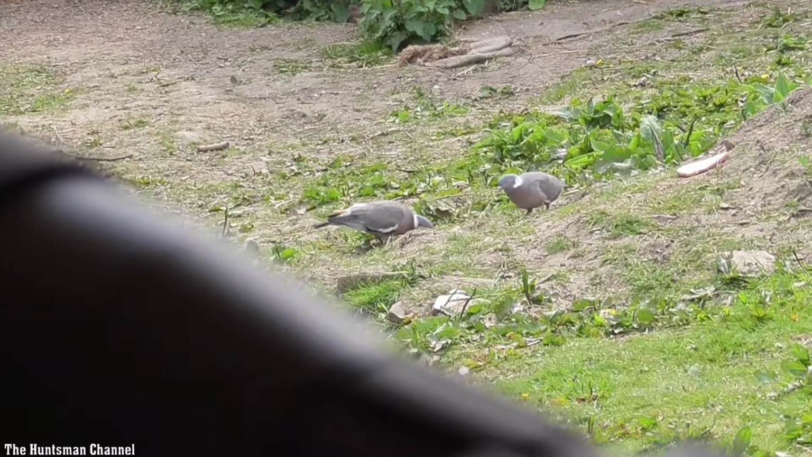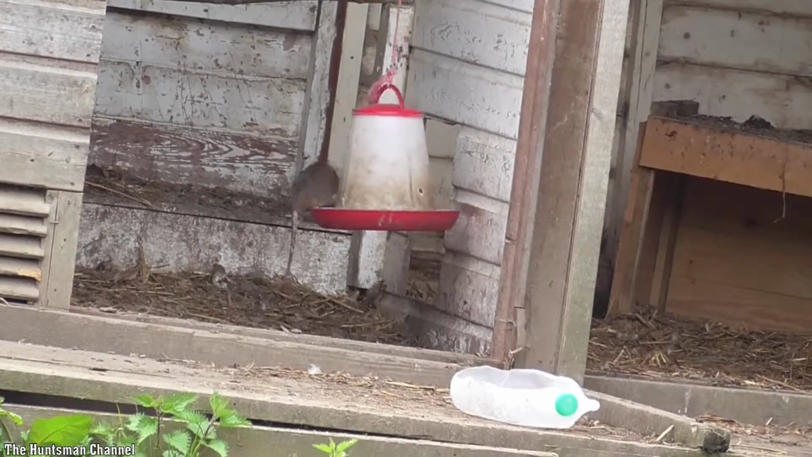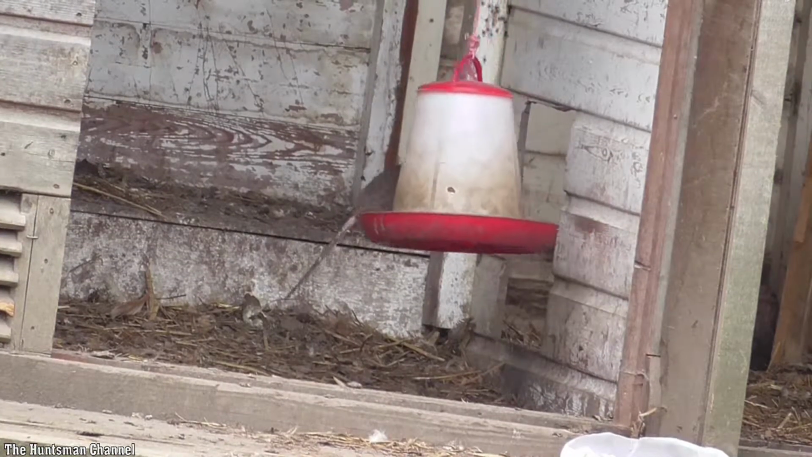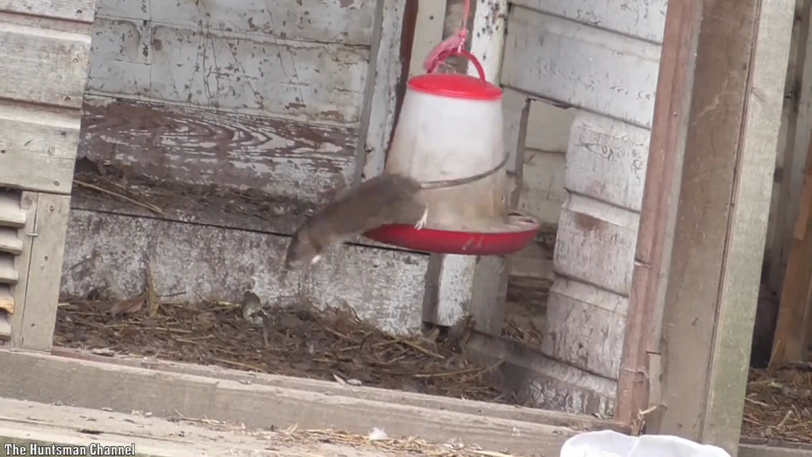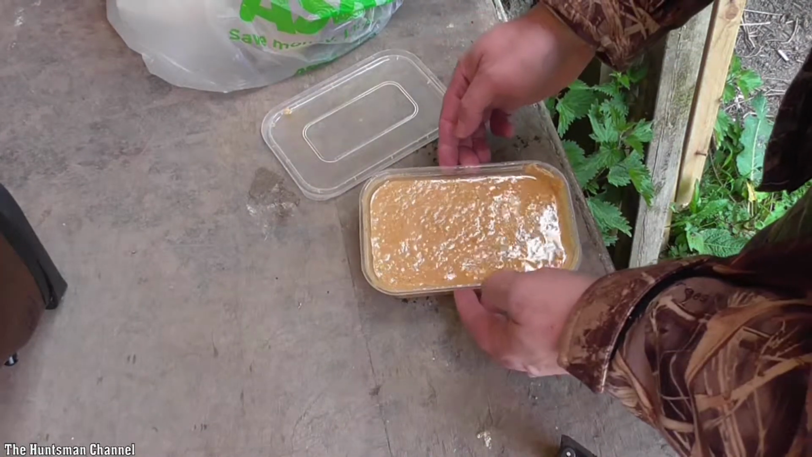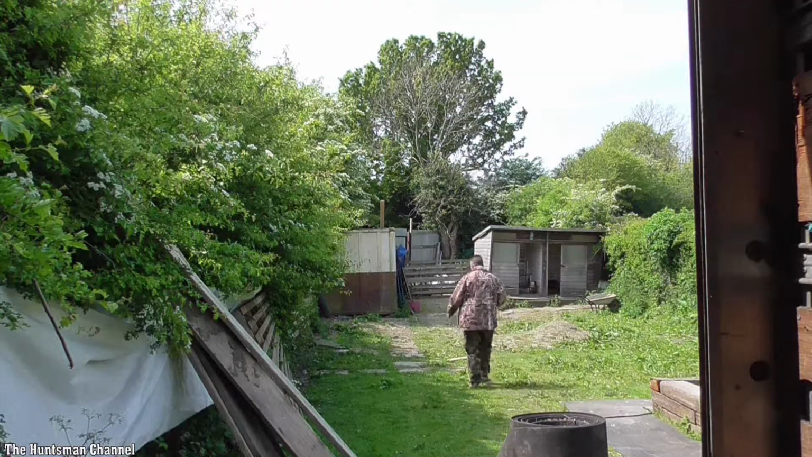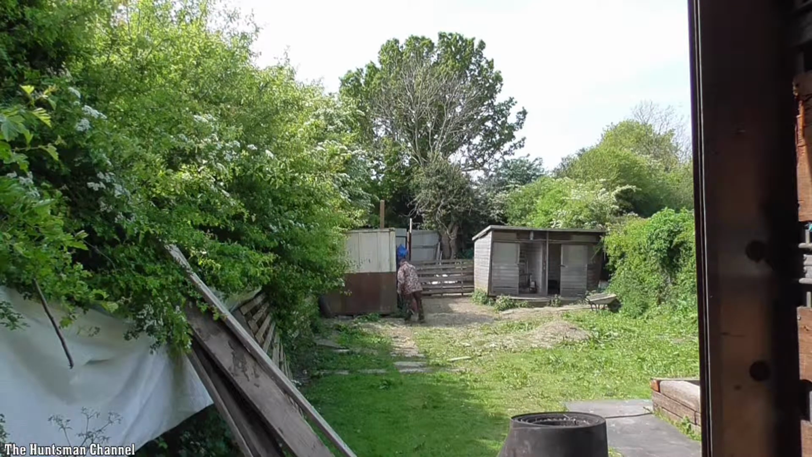Yeah, constantly passing through. I think the most I've shot in a day is about 12. Some days you'll see absolutely nothing. You're surrounded with livestock on this allotment. There's plenty of feed for them, plenty of corn. I've had mixed results with different types of bait. Just generally going for corn. Use tuna, any fishy related bait. I had a good result with chocolate on here. They've got a bit of a sweet tooth, these rats sometimes.